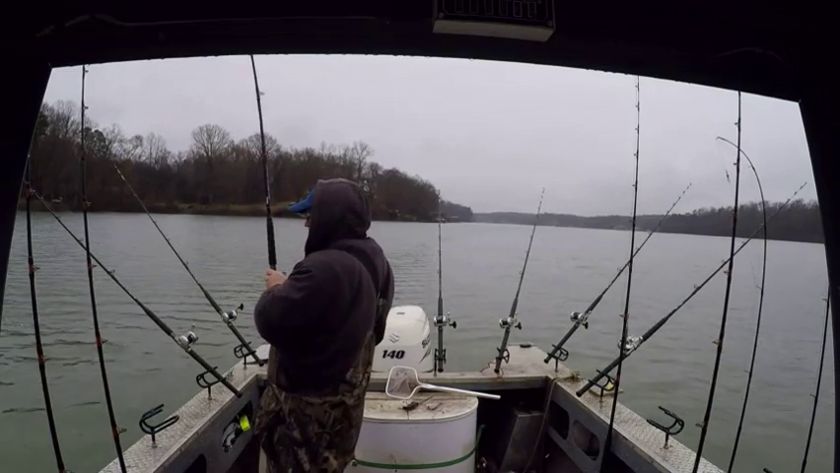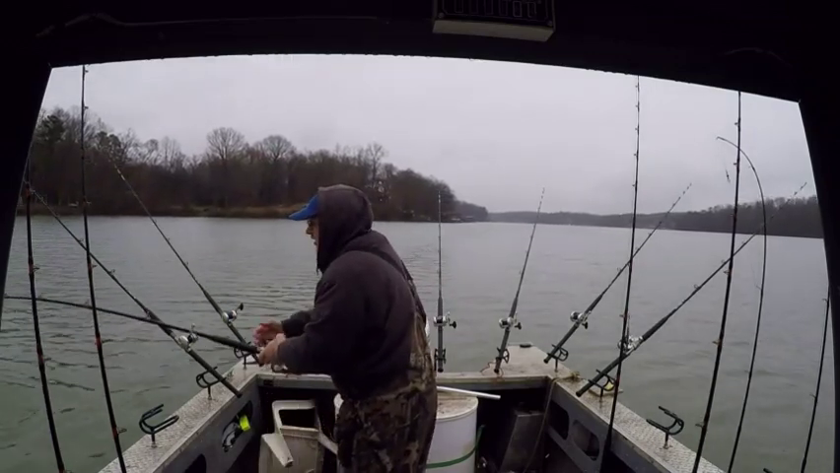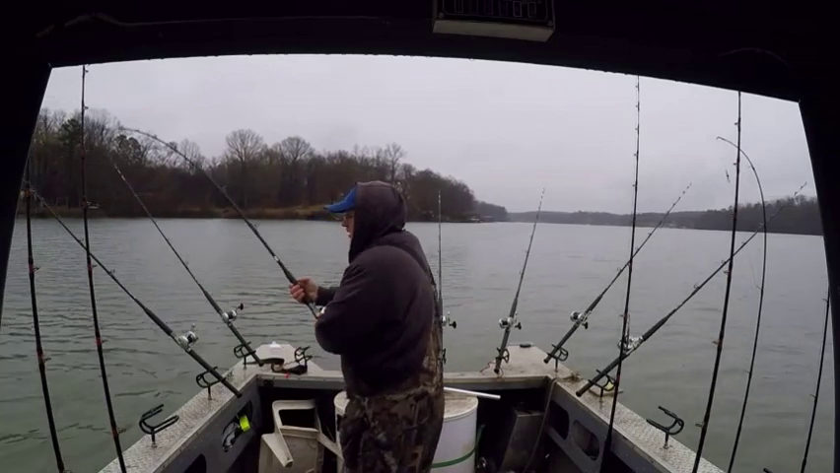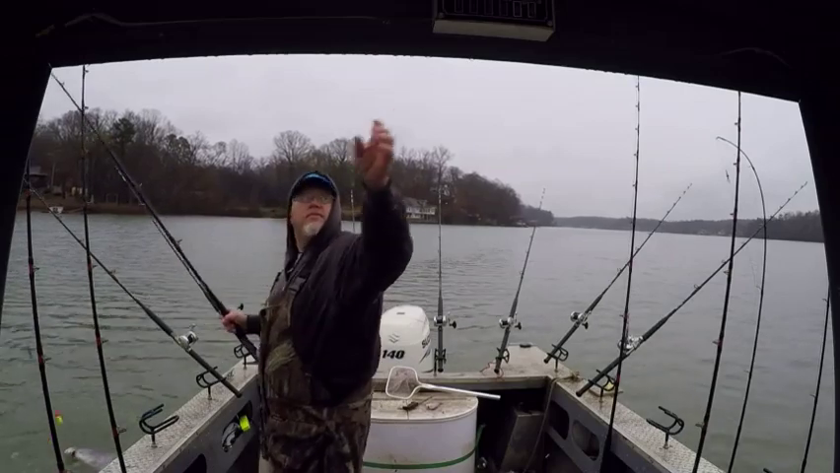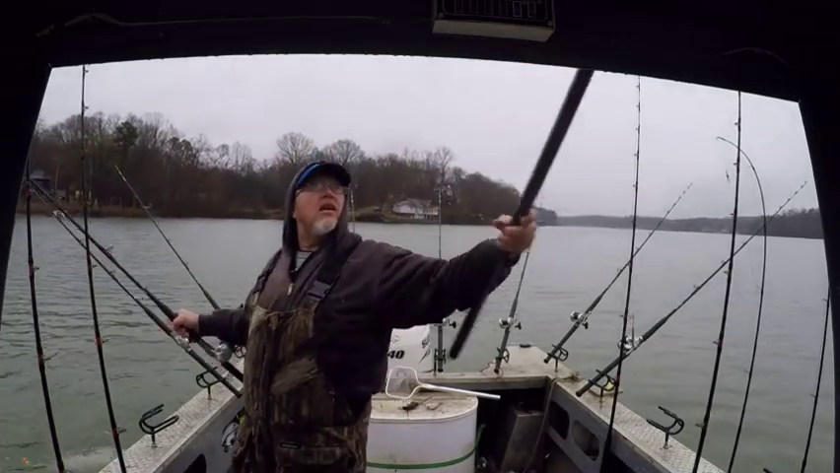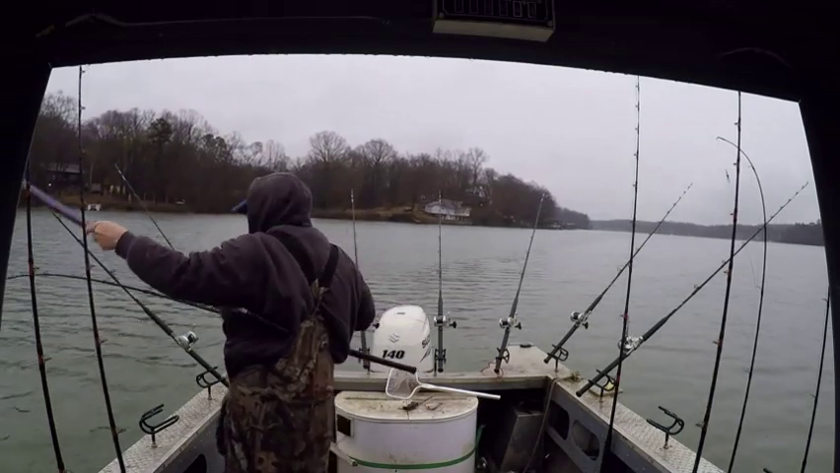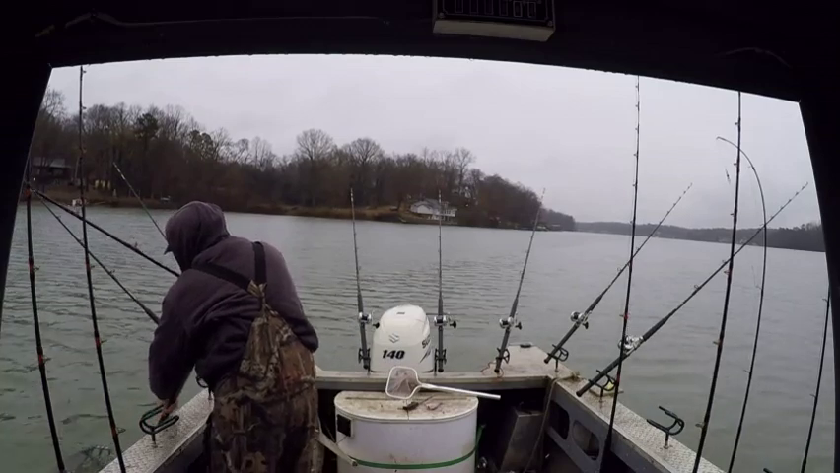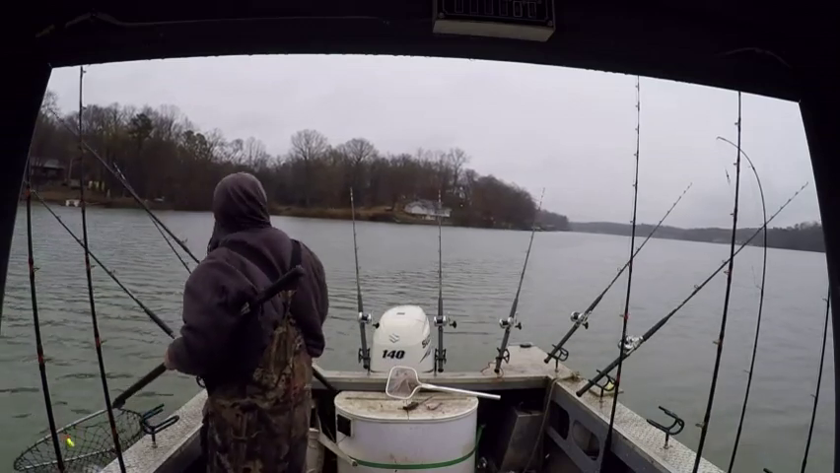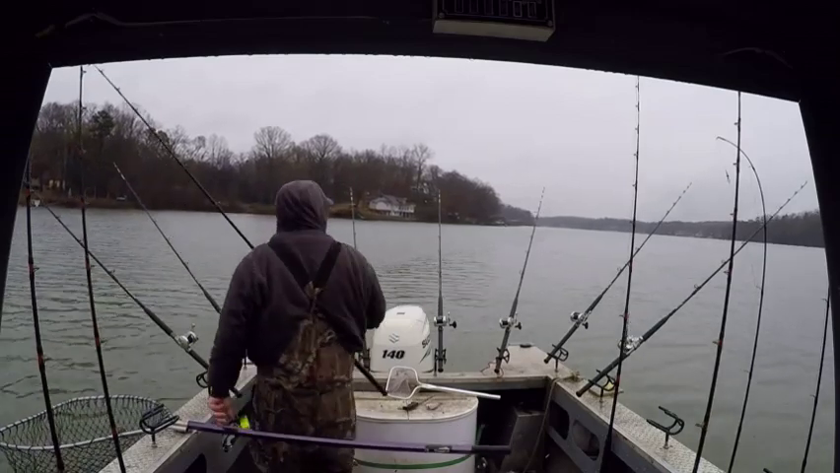Little tainer. First fish I caught on big bait today.